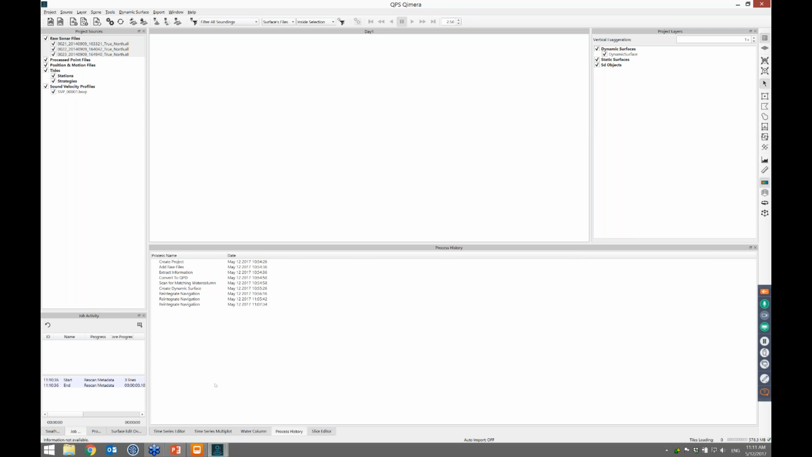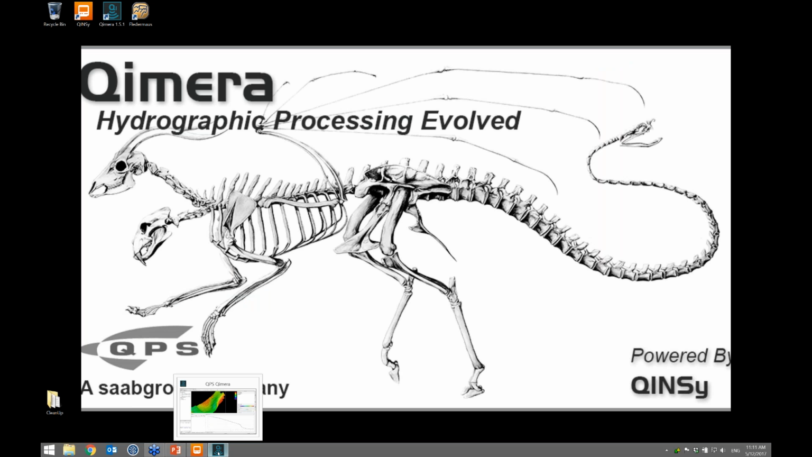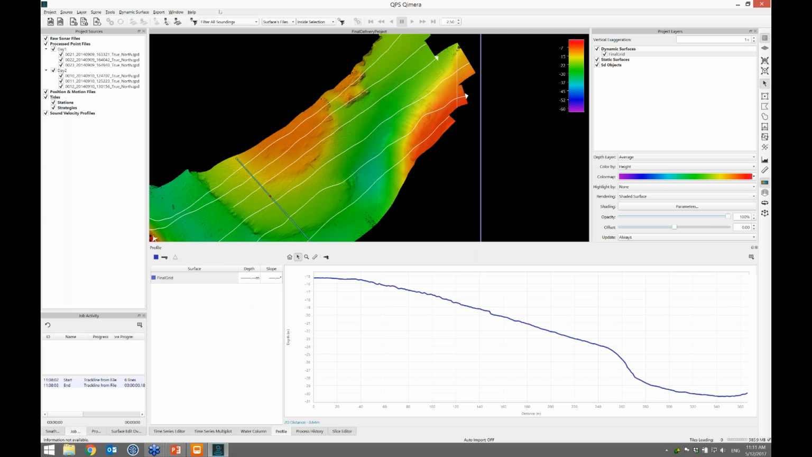Anything else? Yeah, if you encapsulate a project at the end, does it bring over the raw sonar files as well? It does not. That's an interesting idea, though. I'm going to jot that down. Well, actually, this will be recorded, so we'll capture that after. All it does is it brings the QPDs in at the moment.